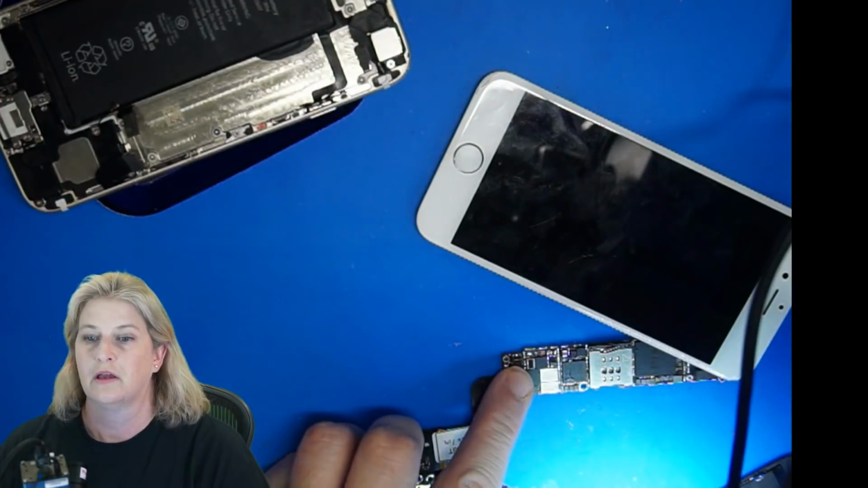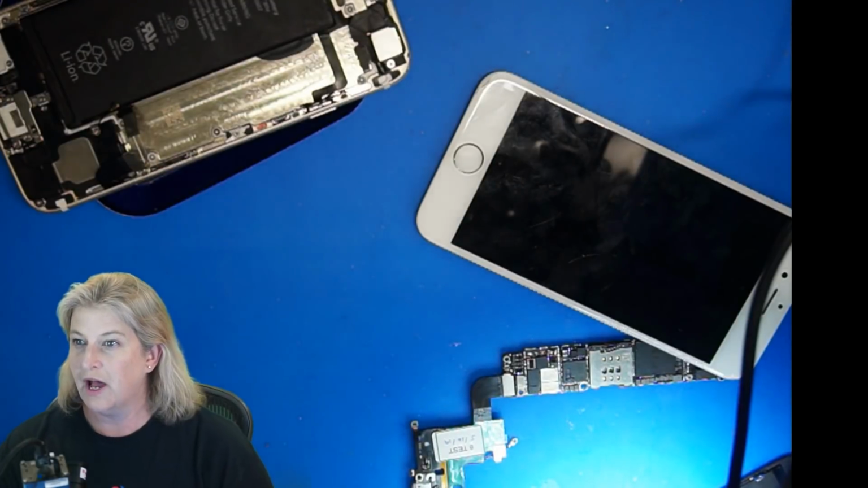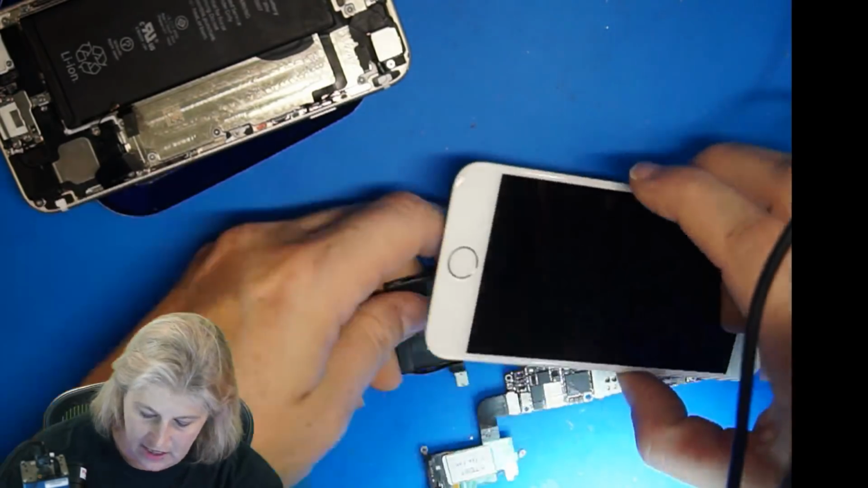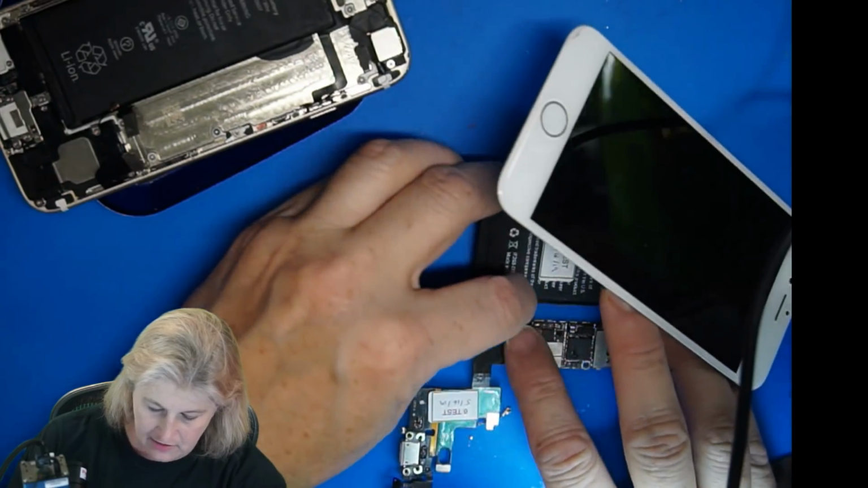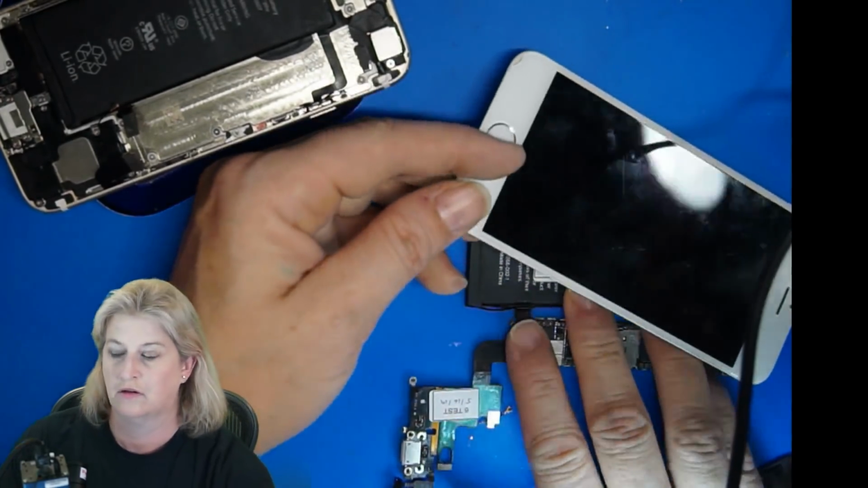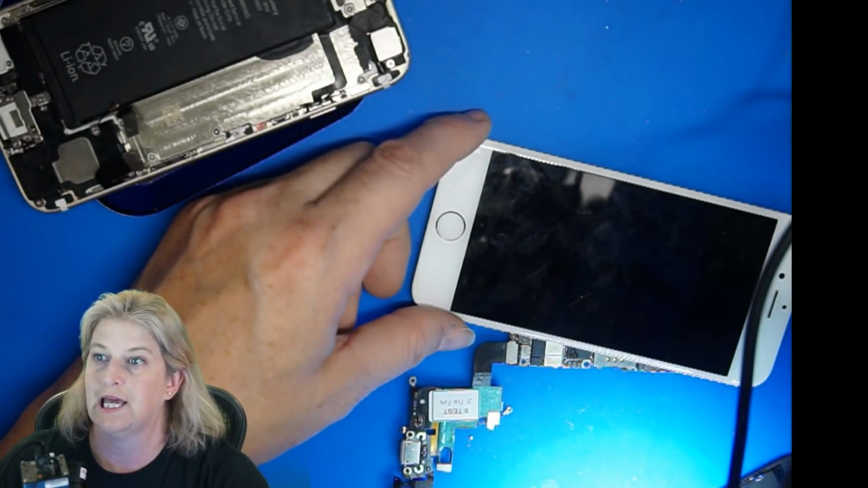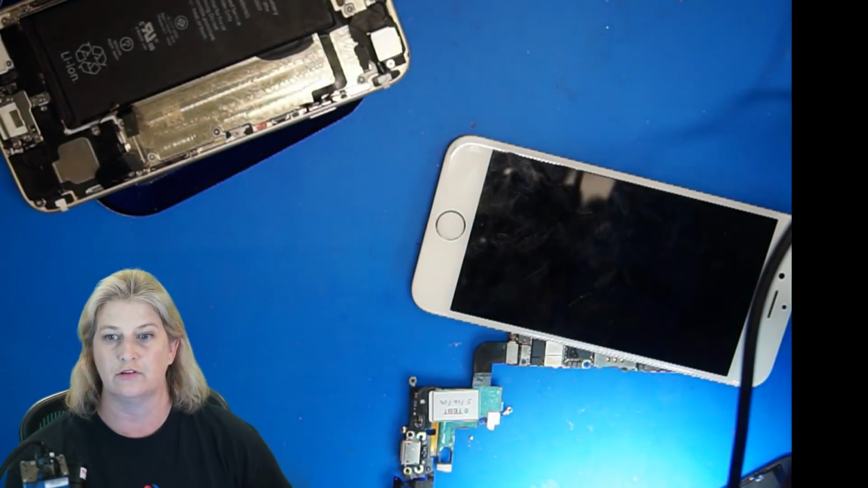Let's see. Oh, all right, plug it in. Box of lizards. Yes, my lizard box right over there. I've been meaning to get to my lizard box video. All right, let's find out. This will be funny because I cannot see anything, because that's where the chat is. All right, and now let's see what happens.